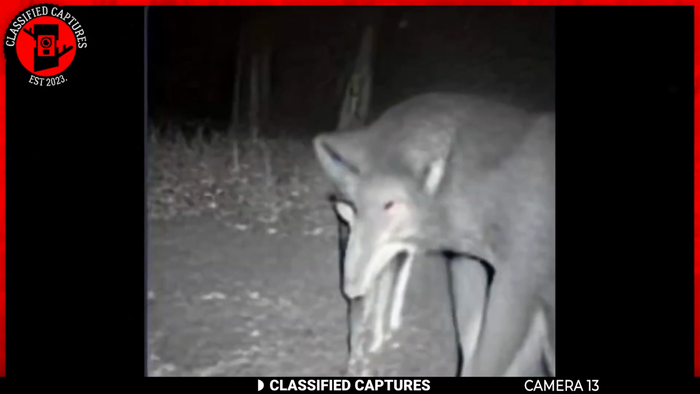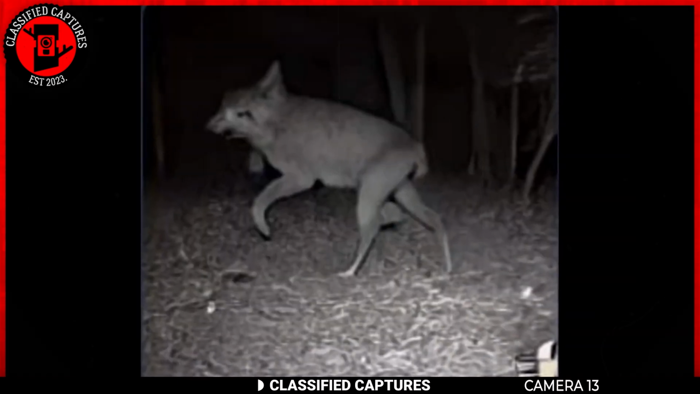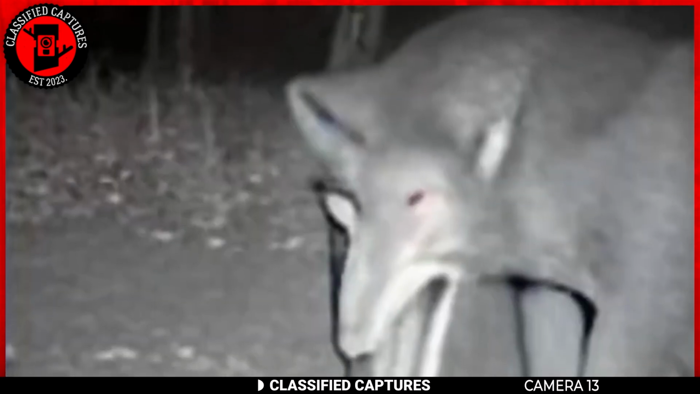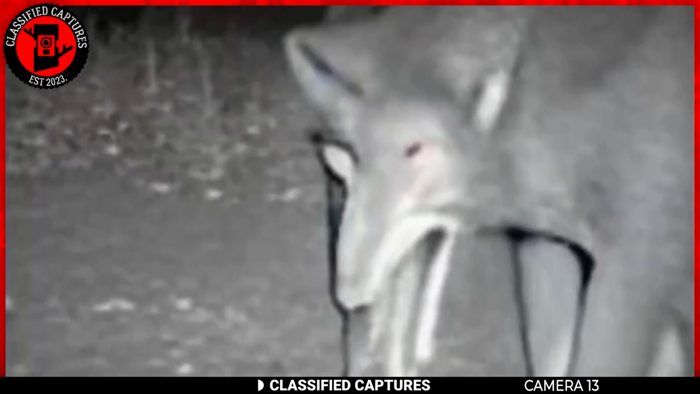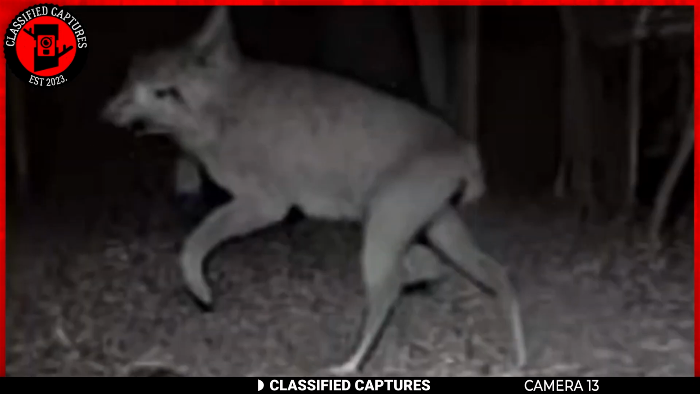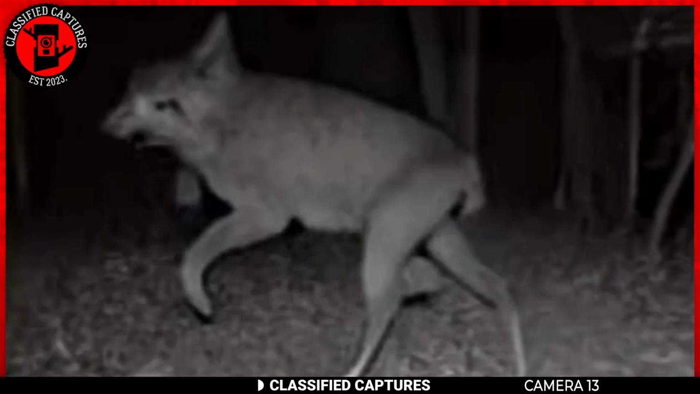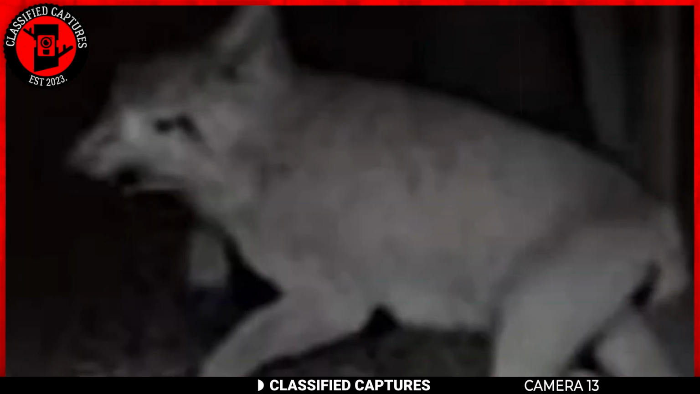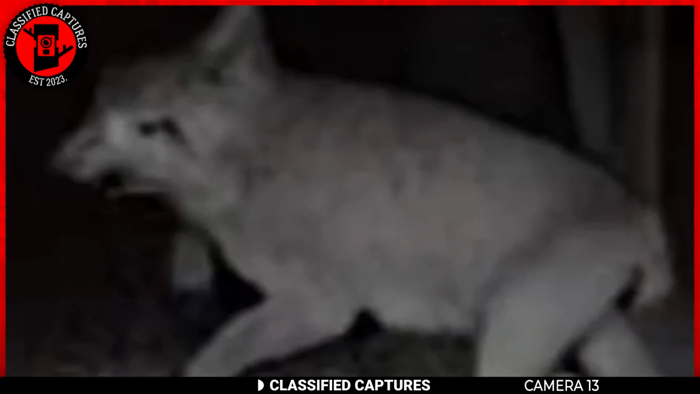Now, let's put on our detective hats. What are we looking at here? One possible explanation is that the coyote in question may have a genetic anomaly or defect. Sometimes nature produces animals with unusual features due to genetic mutations, injuries, or other factors. These can result in creatures with distinct physical traits that set them apart from others of their kind.